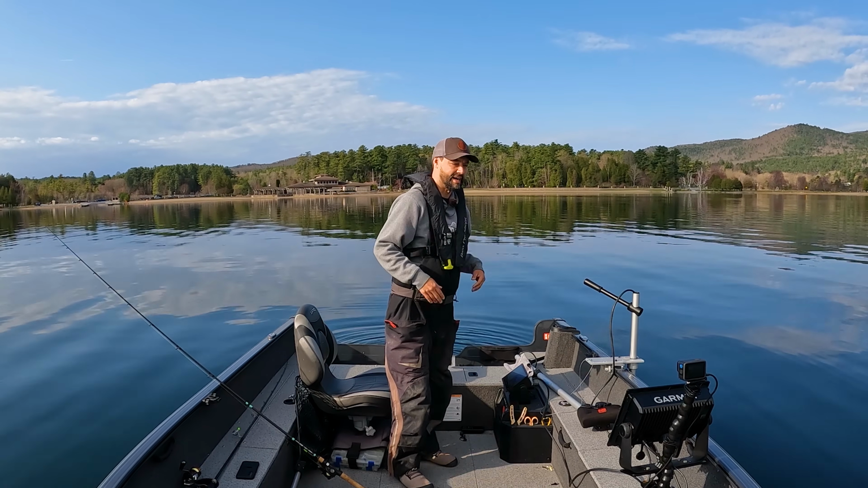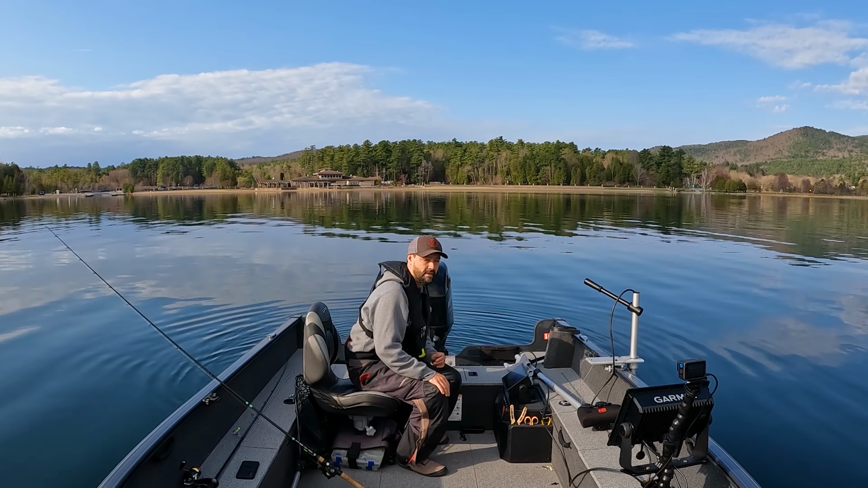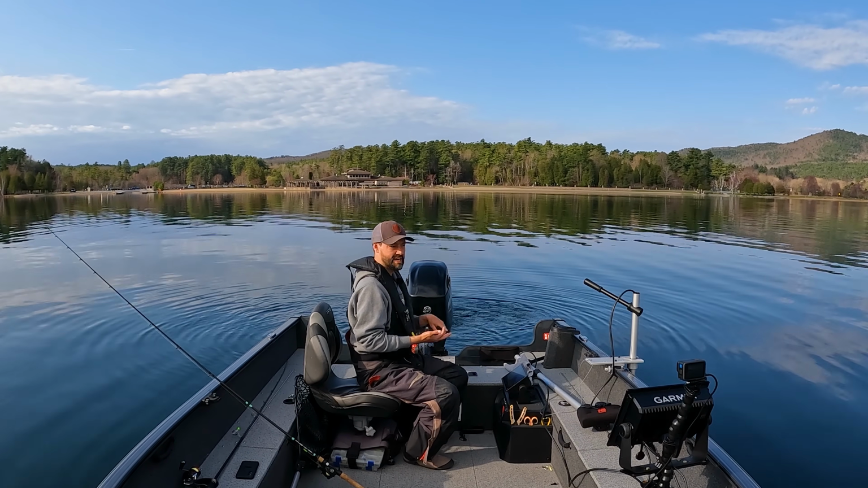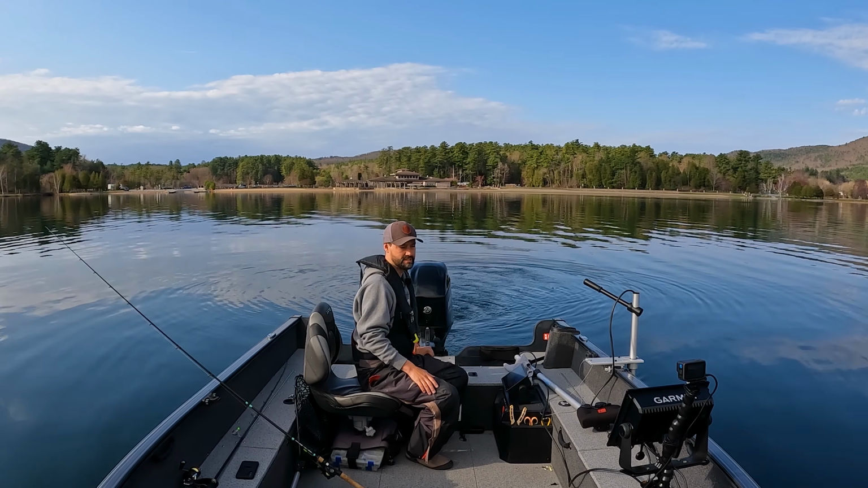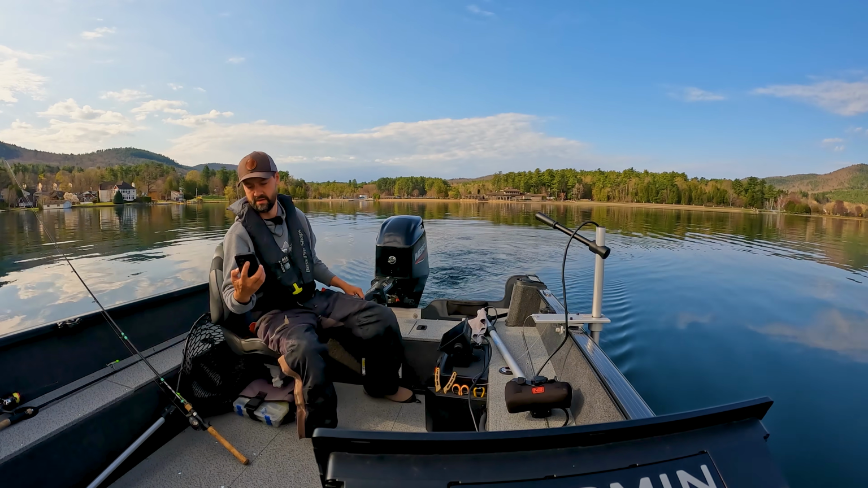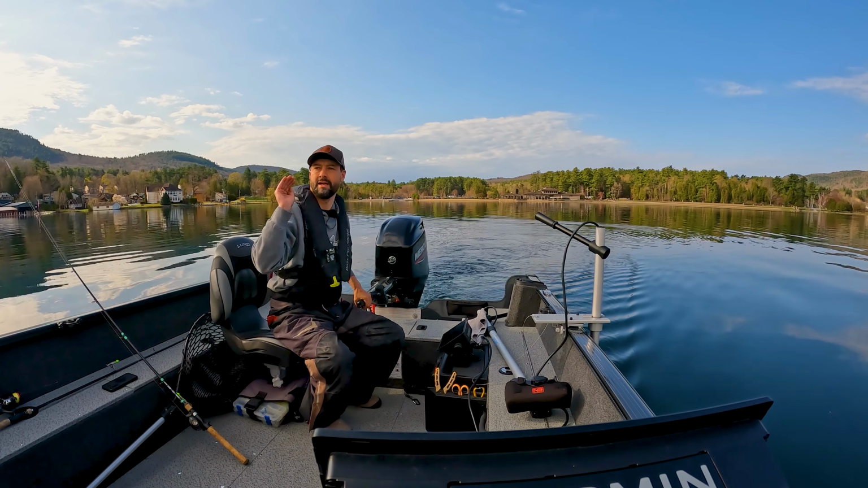Welcome to Lake George, guys. It has been a trip to get here. I've been up since 4 o'clock this morning, and I had to buy a license last night. I had to stop and get a boat sticker this morning and then have the boat inspected for weeds. It is April 27th or something like that, and we are in the April 24th, the spring smelt run.